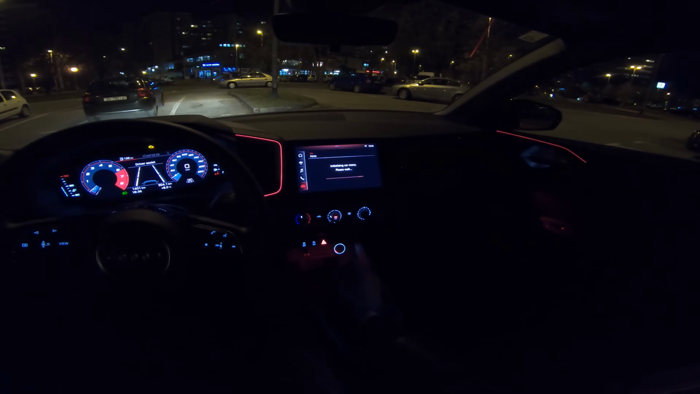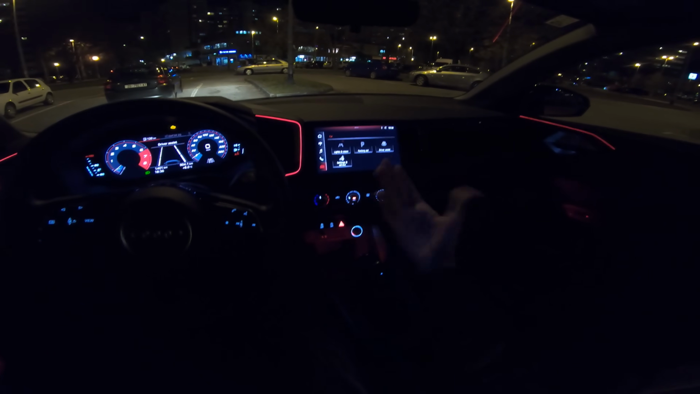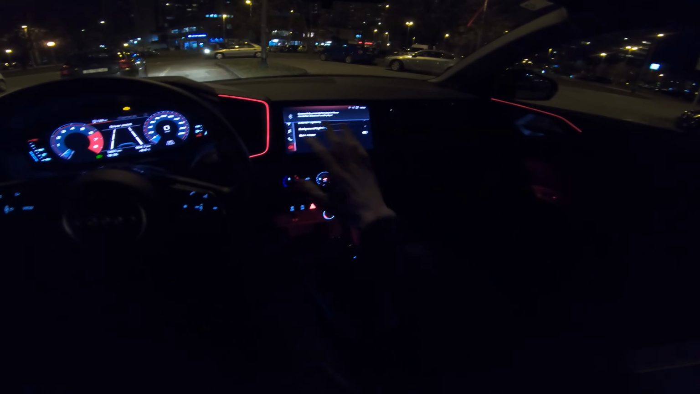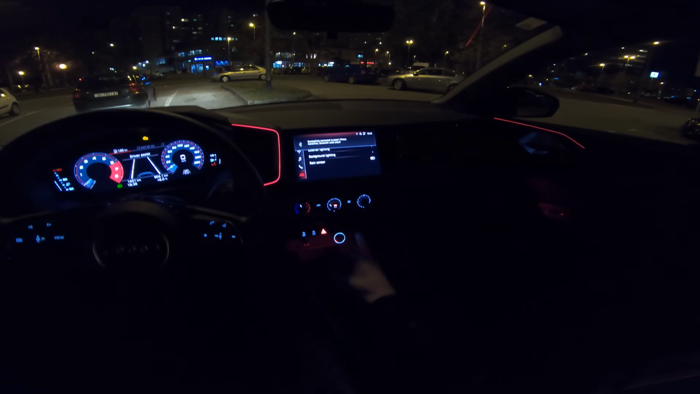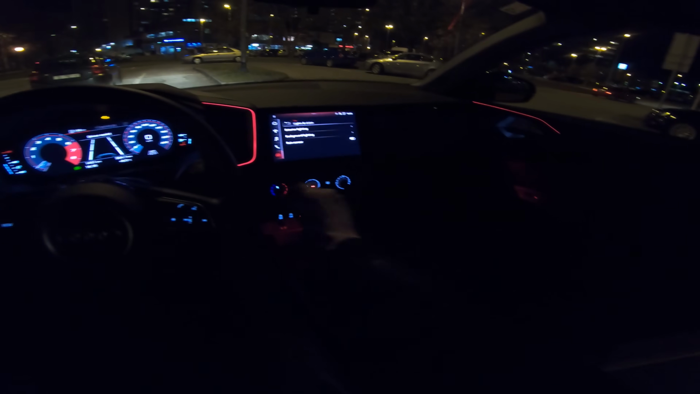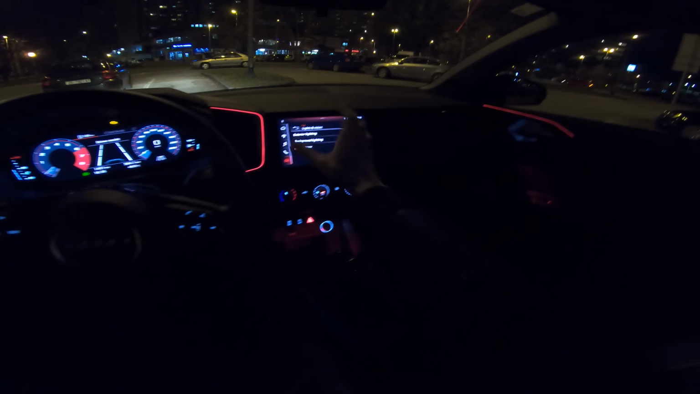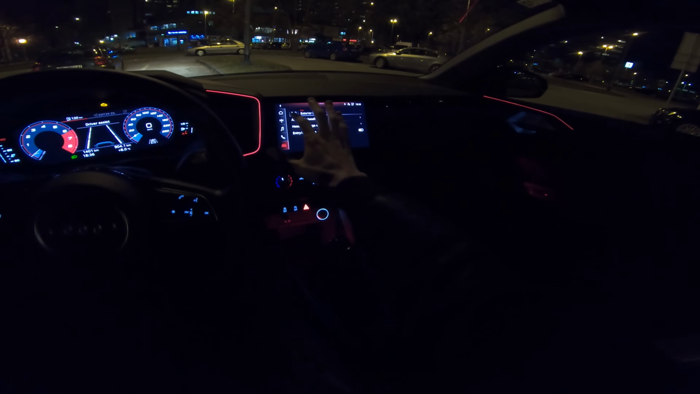Before we start, I just wanted to show you a little bit of the ambient lights and maybe the speakers. There's gonna be daytime point of view, so light vision. The screen is nice, it's responsive. This is the 8-inch S-line. This is the base model. You get, of course, automatic air conditioning and a 10-inch screen display.